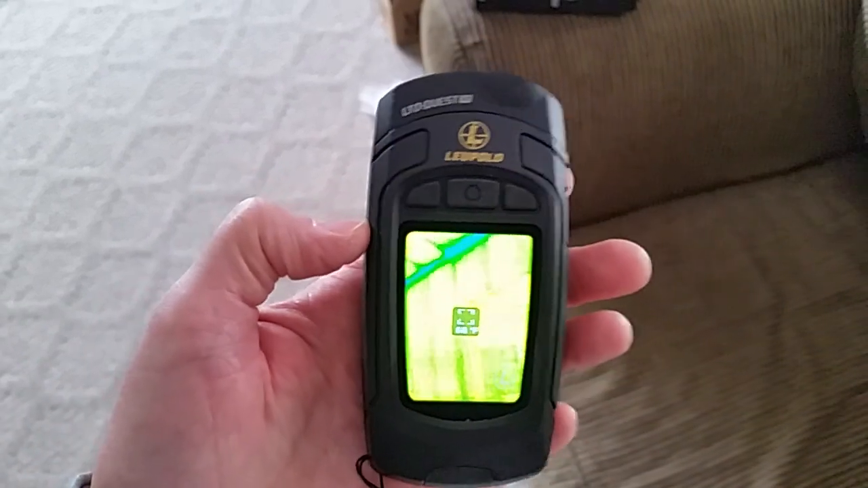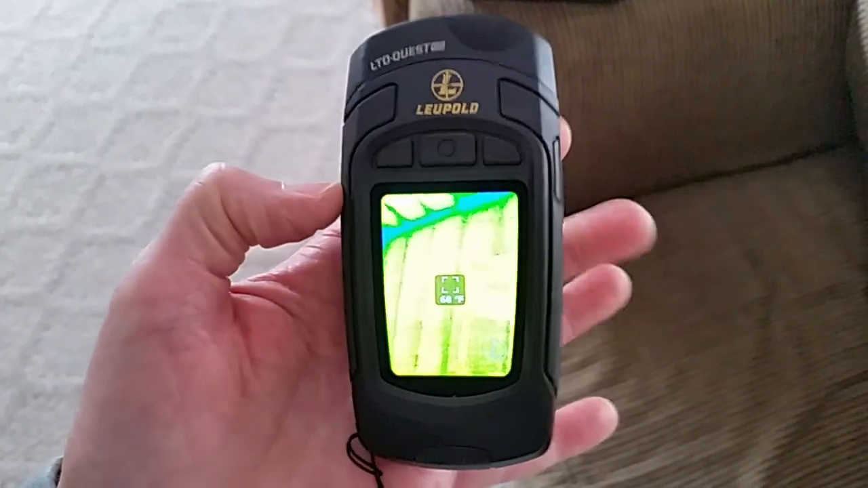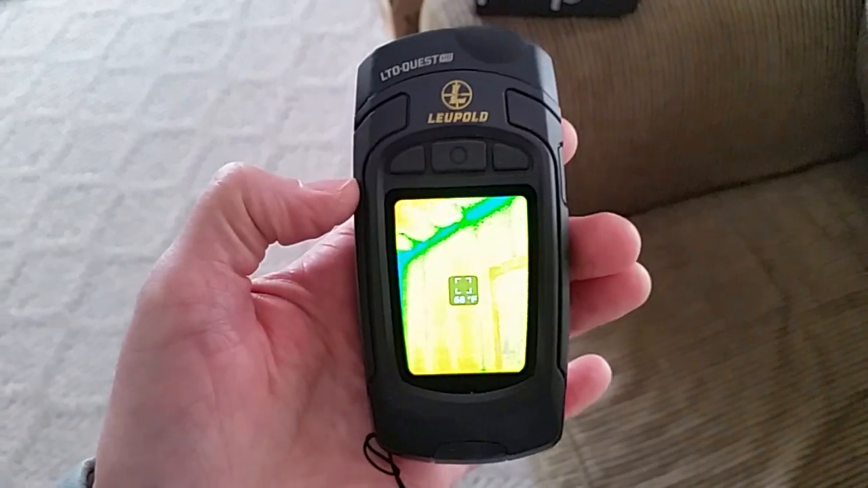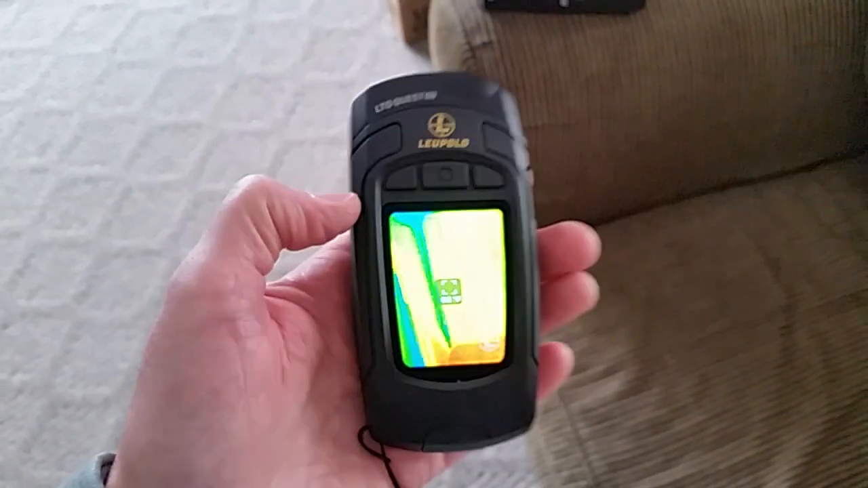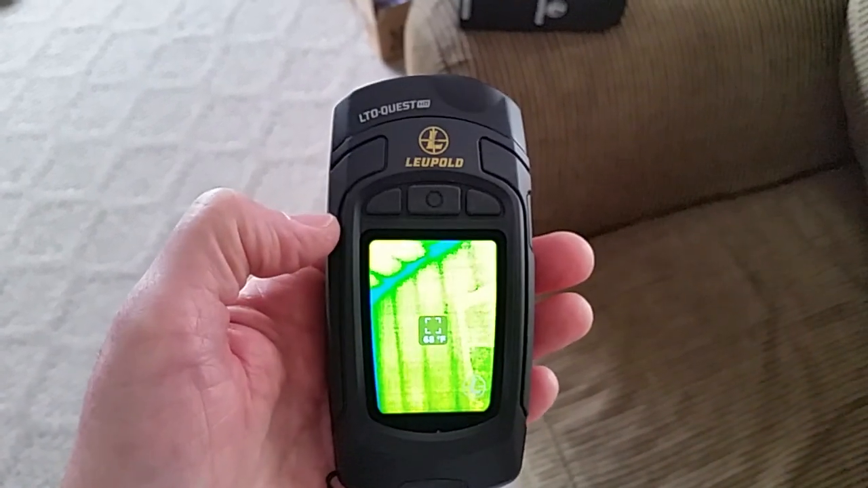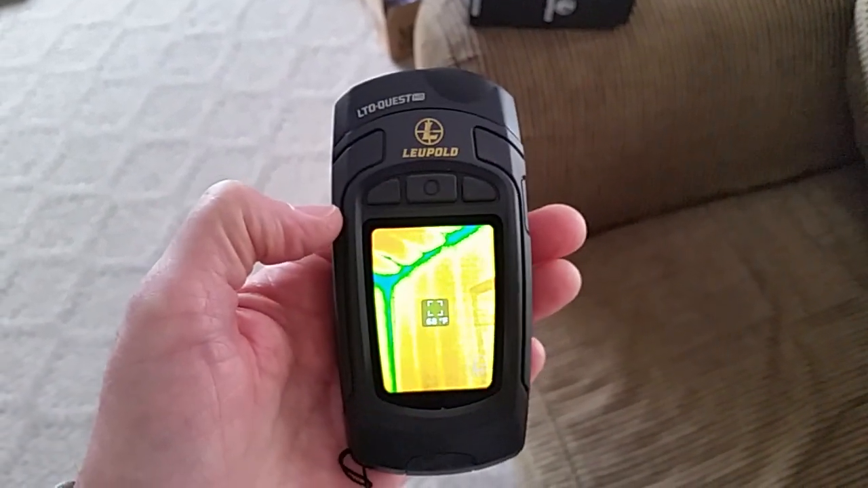I used to use a thermal camera in the fire department a lot, much larger handheld, more like a pistol-looking device with a lot larger screen. I think that thing was $10,000, and we kept it on the fire truck. Just think of what you could do with this.